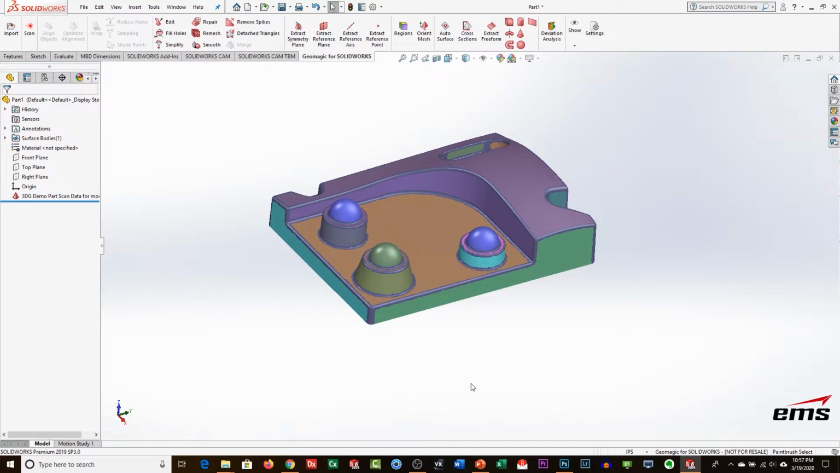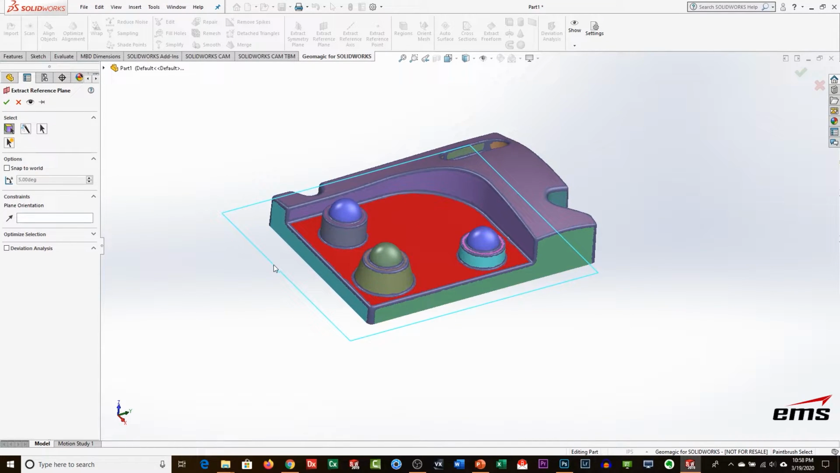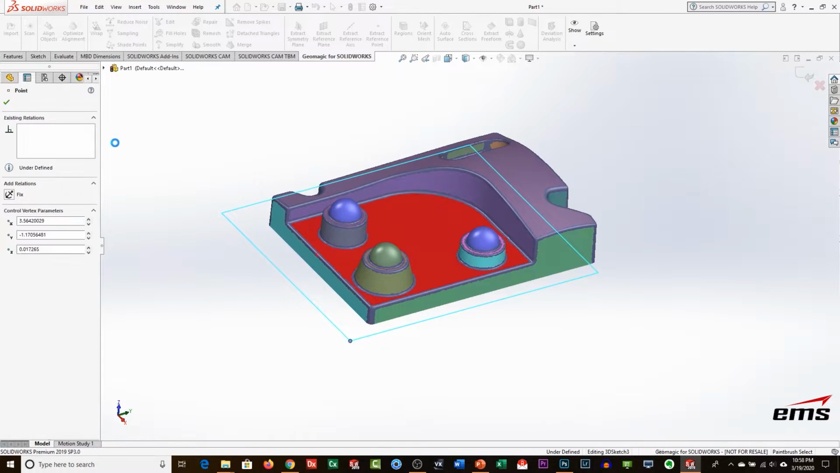So we don't always do this, but for parts like this, it makes total sense, and you'll see here in a minute. So the first thing I want to do, like we did before, is create a plane, and I'm going to come to this extract reference plane, and I'm going to use select regions, but you can use other SolidWorks selection tools like lasso. But what's nice about the regions is I just click on it, and it's going to automatically fit a plane right through that region for me.